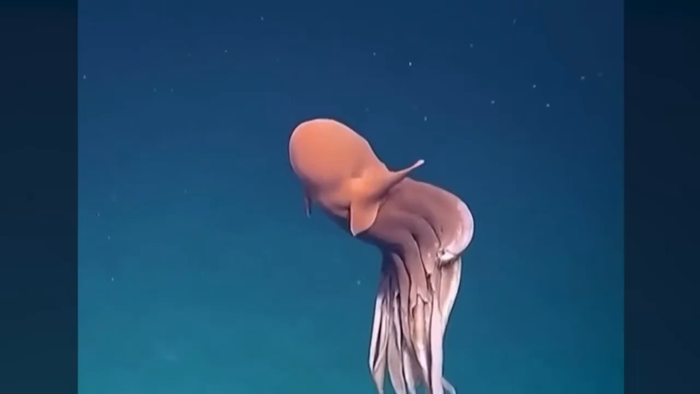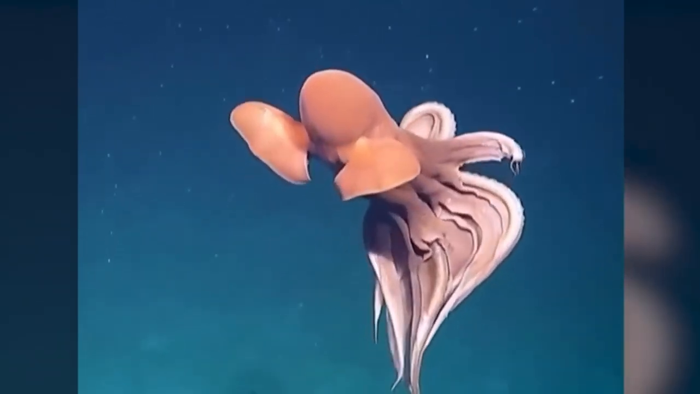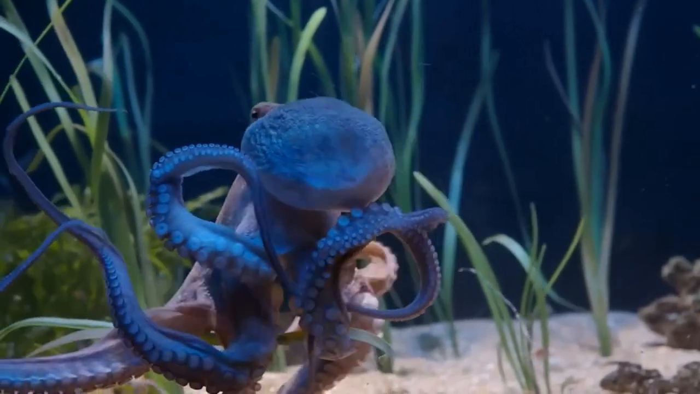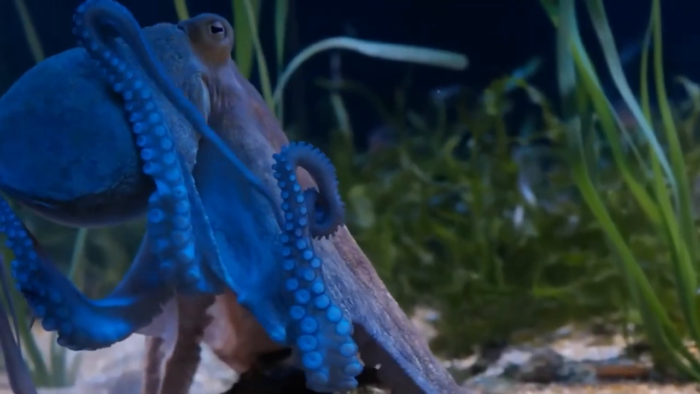A giant floating balloon. That is a big animal. Well, I was asking for an octopus. Yeah. You might have seen many octopuses floating across the ocean, spreading their tentacles around, but have you ever witnessed them performing tricks with their tentacles?